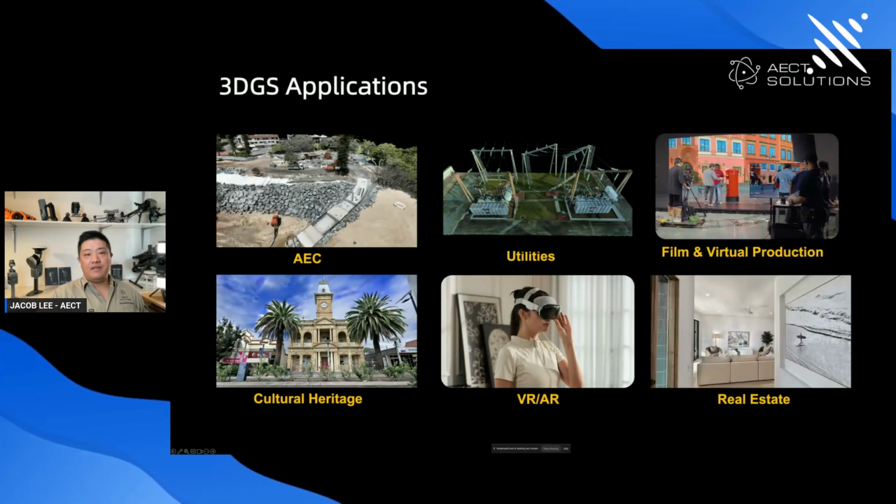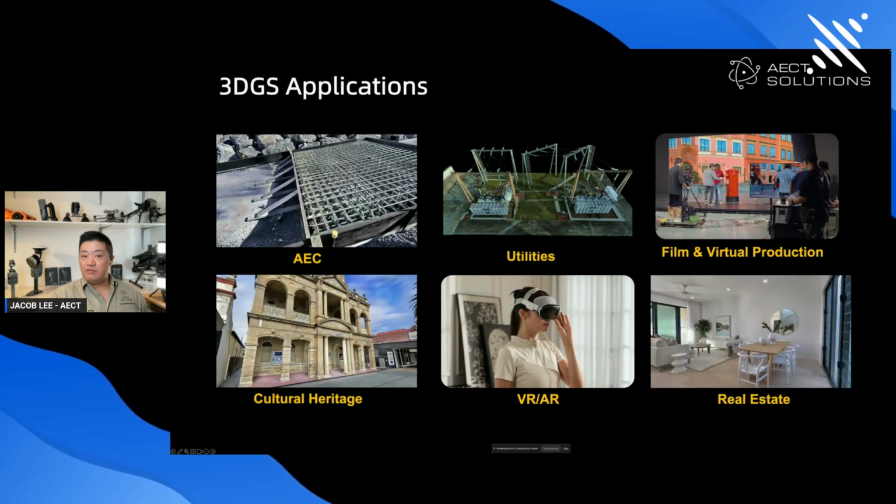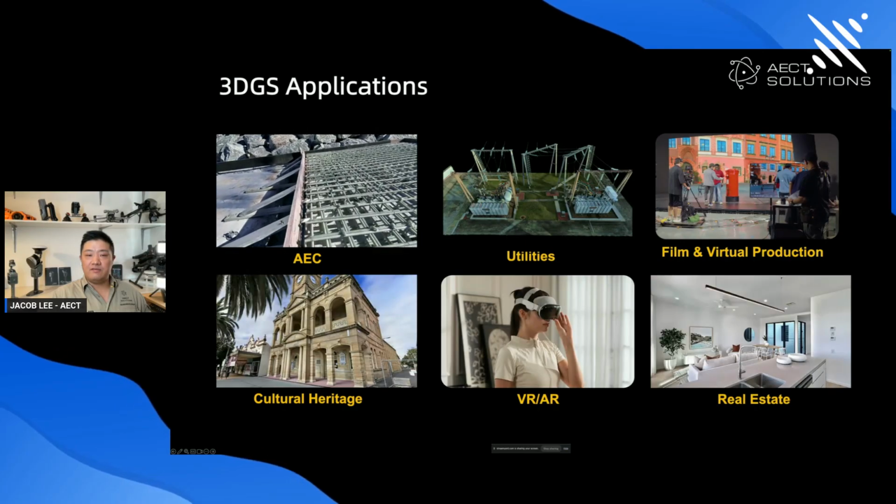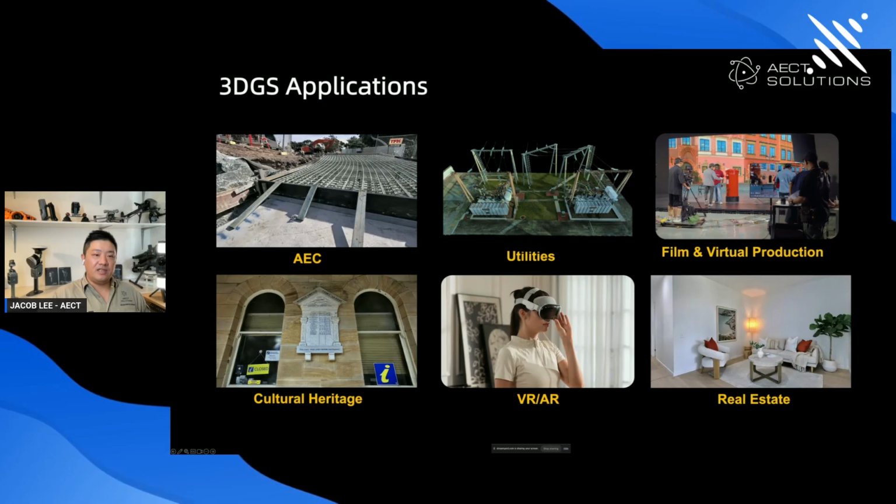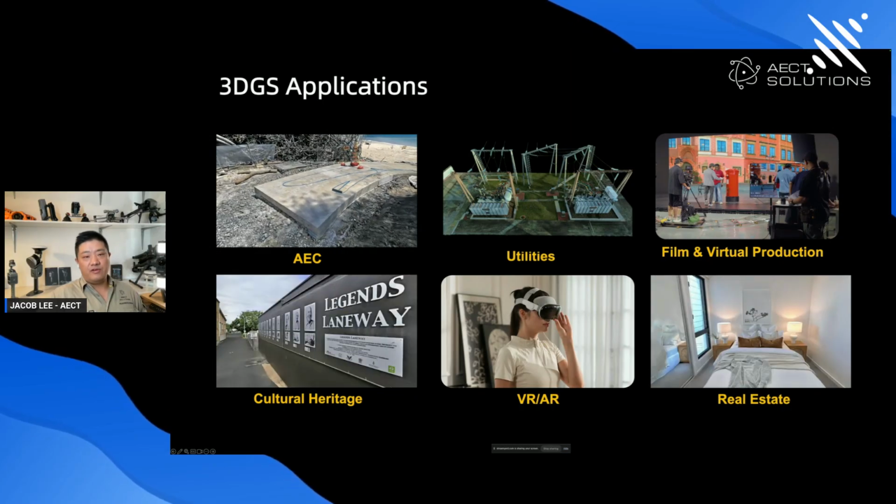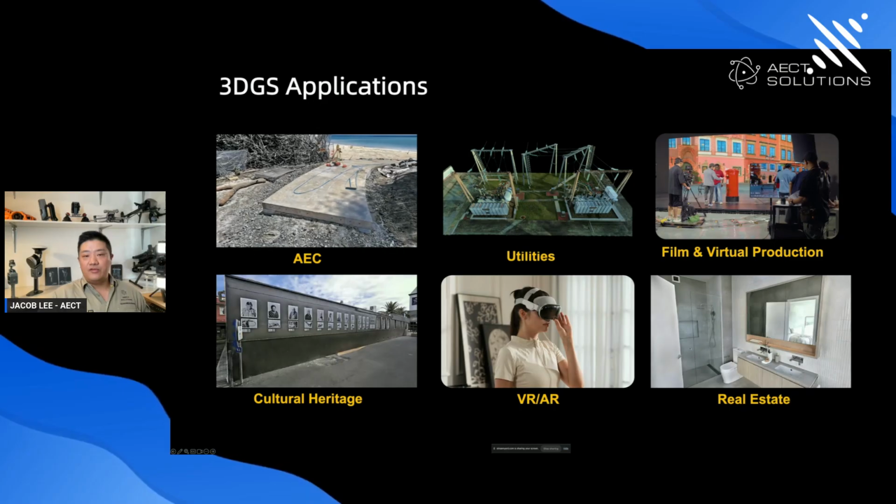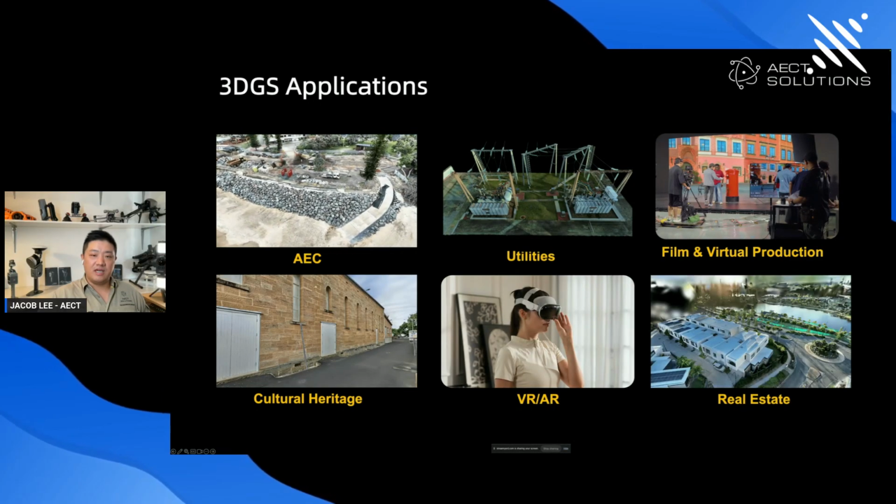So here are some applications for the industries. You can use it for AEC, utilities, and virtual production, which is a new one that I found very interesting. We did a scan of cultural heritage buildings in Queensland, and the data natively supports VR and AR applications. Of course, there's a new industry we are trying to develop by building a POC, which is real estate.